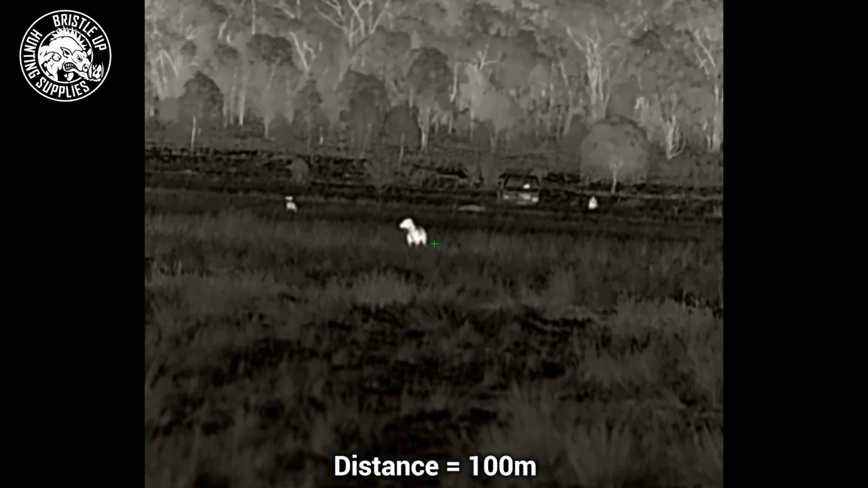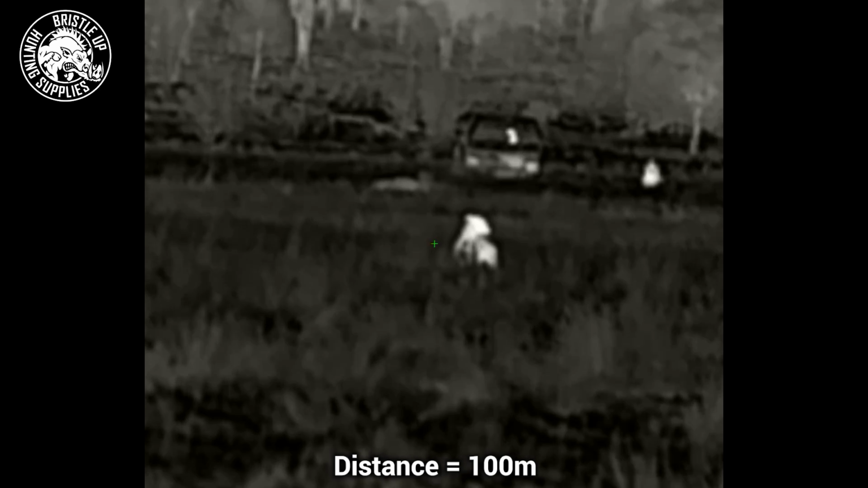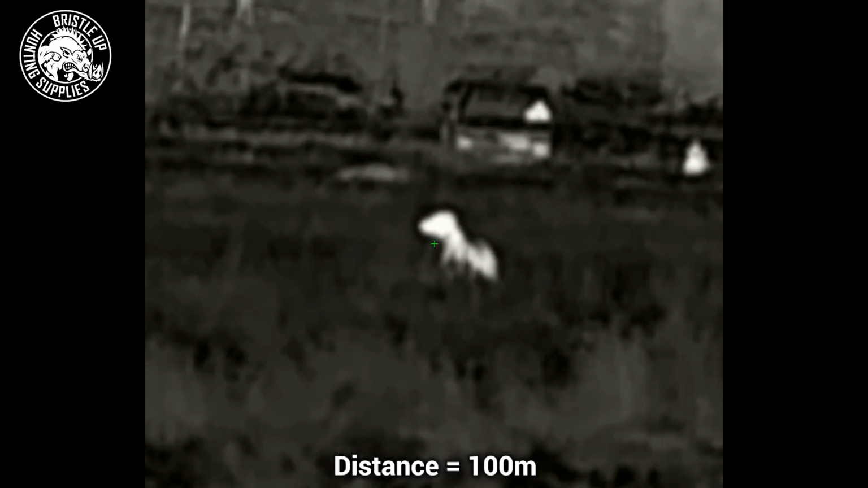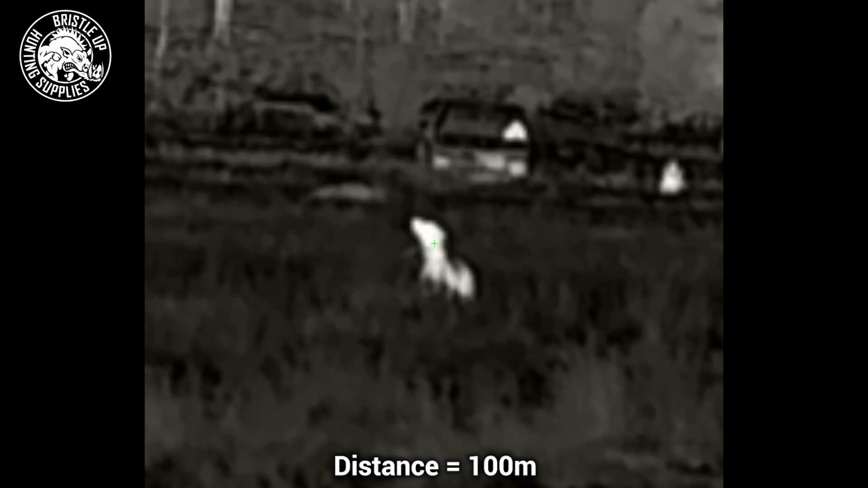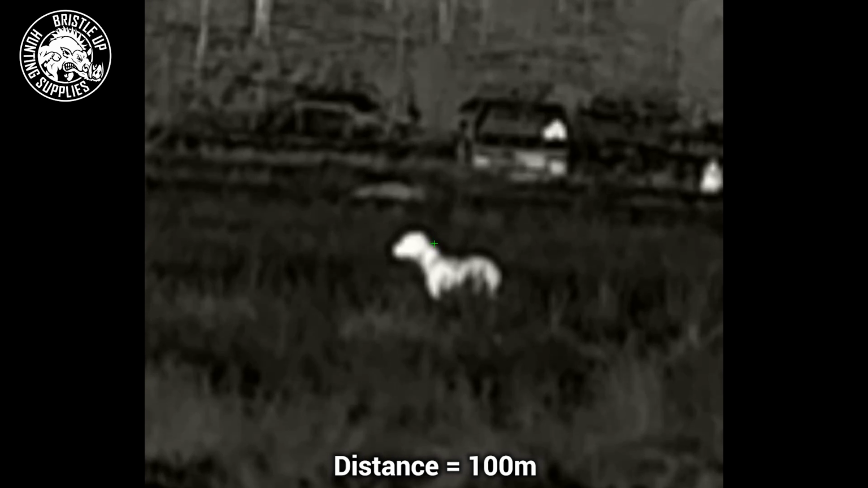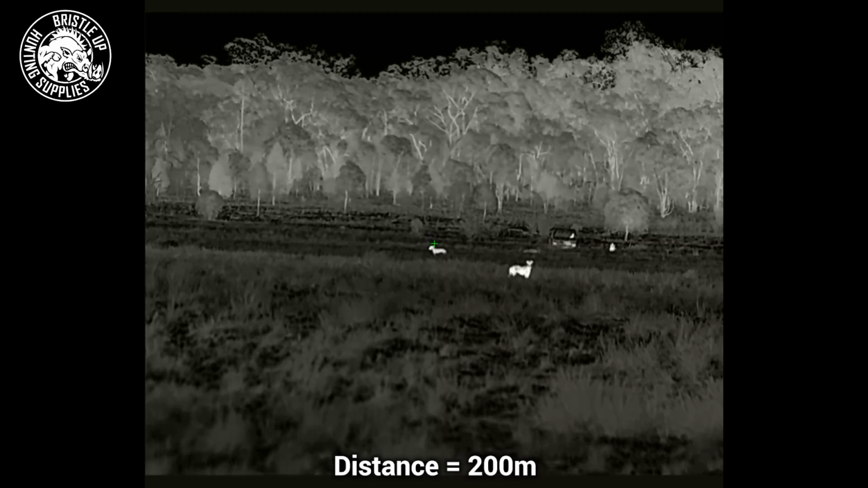Alright, now we go 8 times here. See, like at 100 meters it looks pretty good. Going to 11 times now. Now we're going to go all the way up, 14 times. Definitely see the outline of the animal there, the head there. It's only a small dog. At base mag, it looks very good, but we'll see what it looks like under digital zoom.